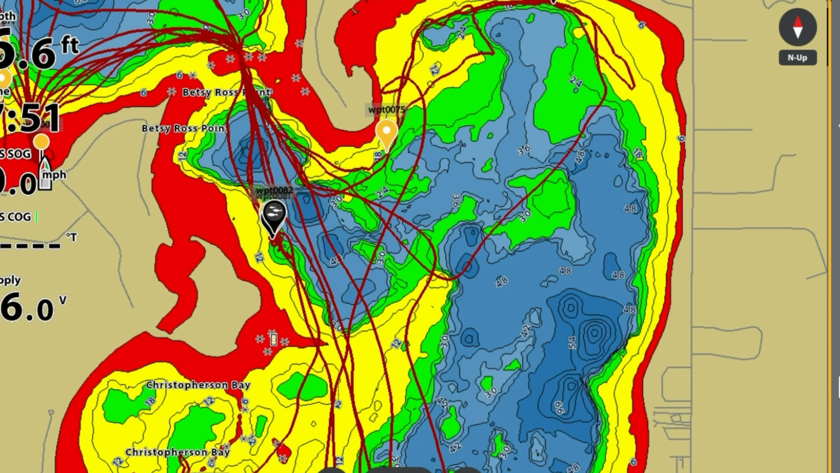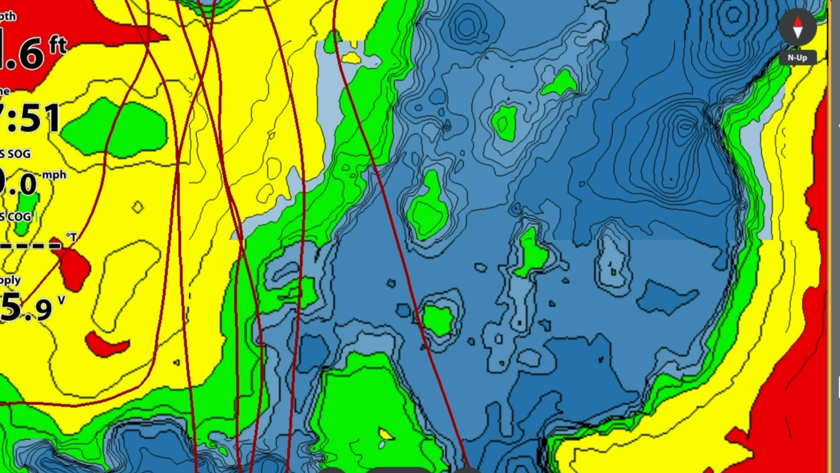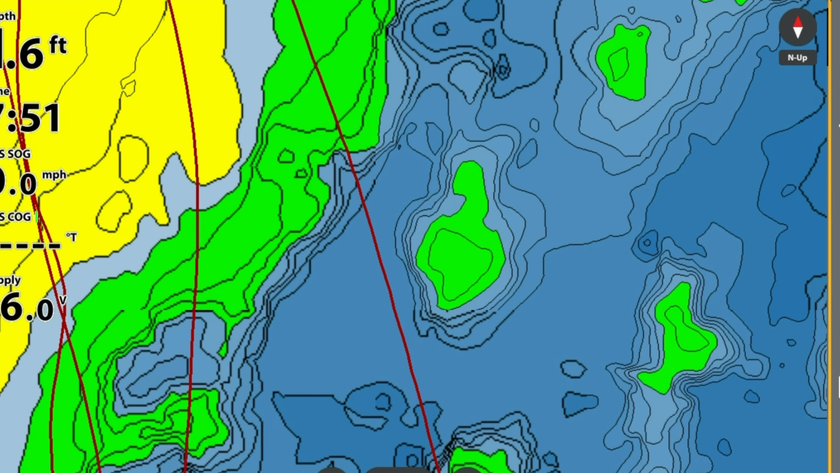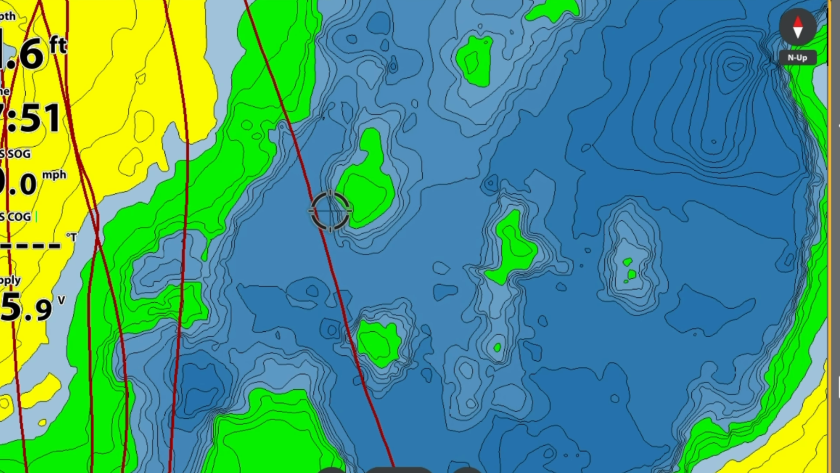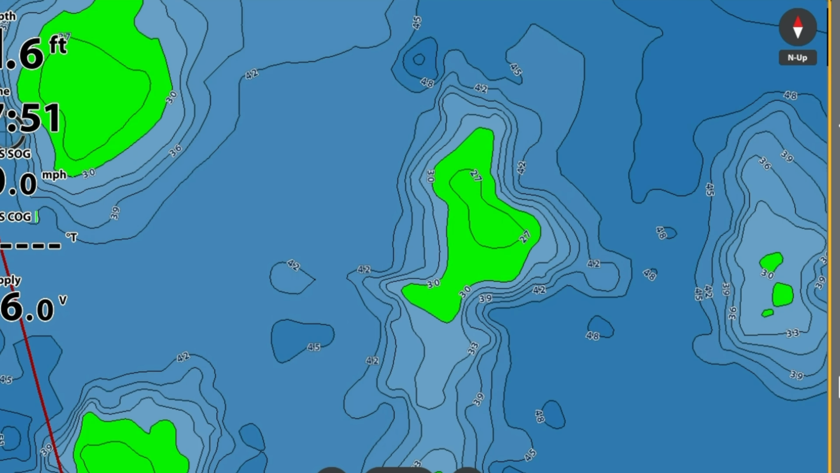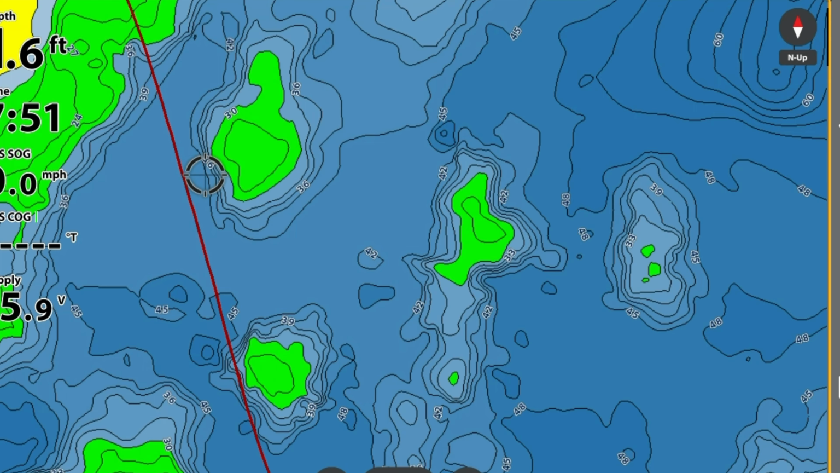What I'm looking for is the tighter rings of color change, and I'll scroll around a little bit, and here's a couple good examples of some humps here where you can see right here the rings are tighter, coming up from 42 up to 27 feet on the top of this hump. Here's another one. You can see similar, coming out from 48 up to 45, 42, 33, and then 27 on the top of the hump. And that's a good place to check before you even leave the dock.